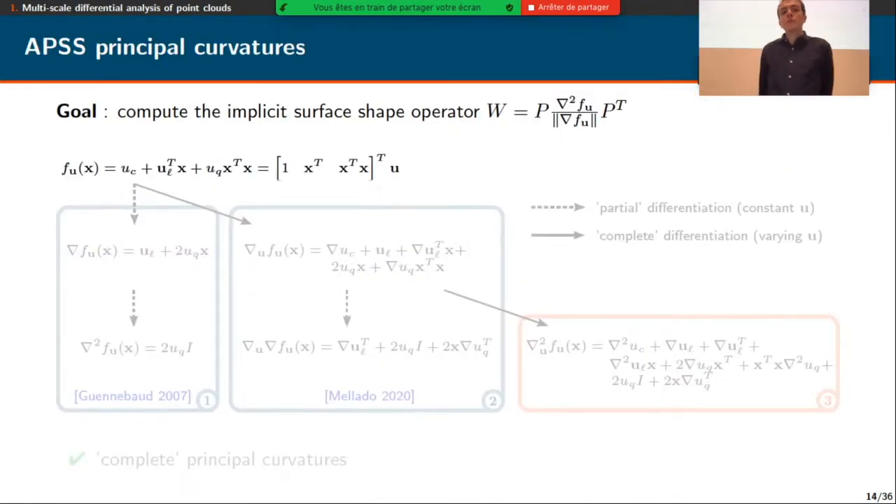Now, to compute the principal curvatures from the APSS, we must compute the shape operator W of the implicit surface. So this shape operator involves the Hessian matrix of the scalar field at the numerator and the gradient of the scalar field at the denominator. So we must compute these two elements in order to get the shape operator and then the principal curvatures.